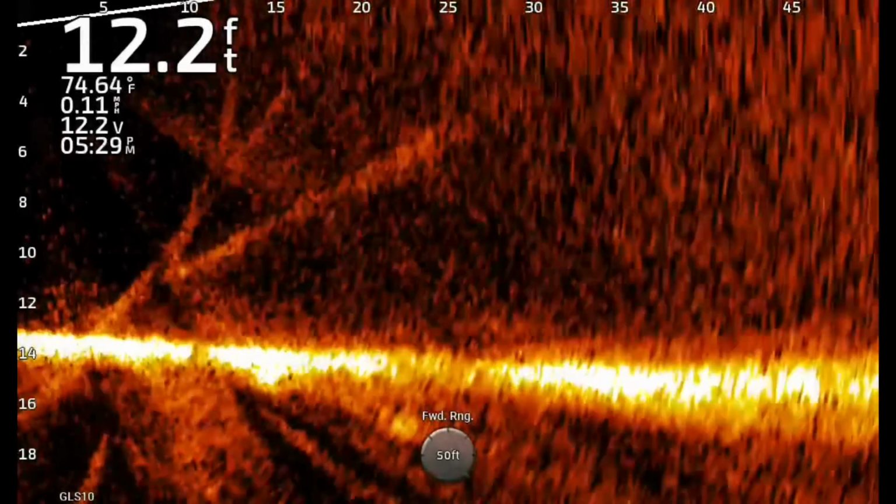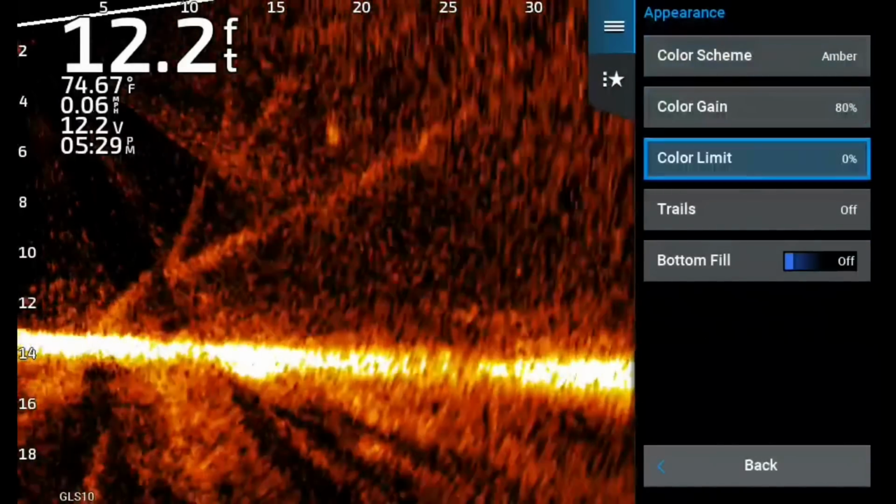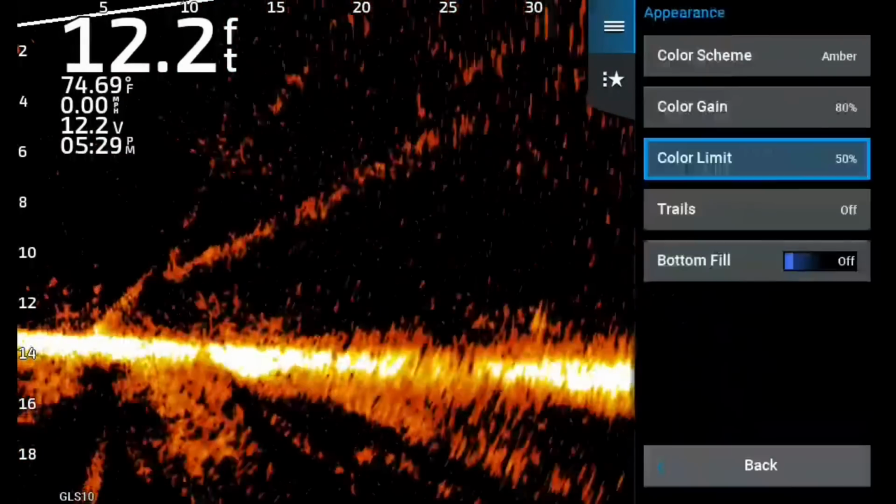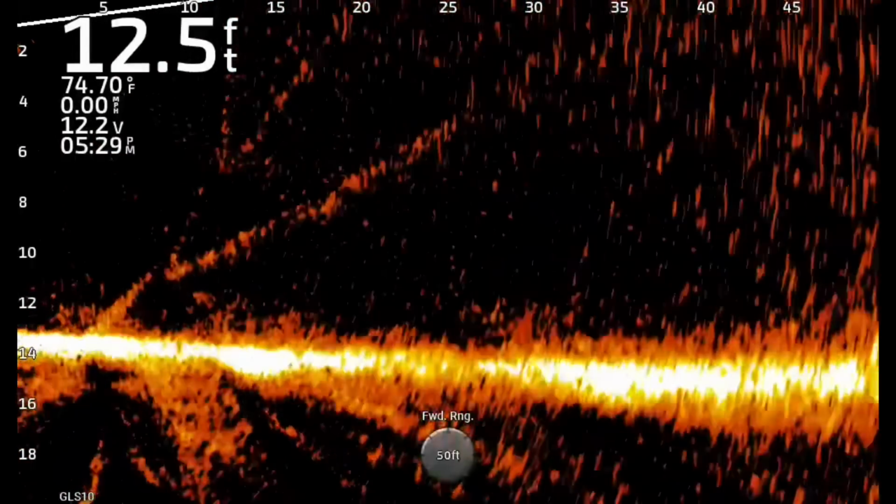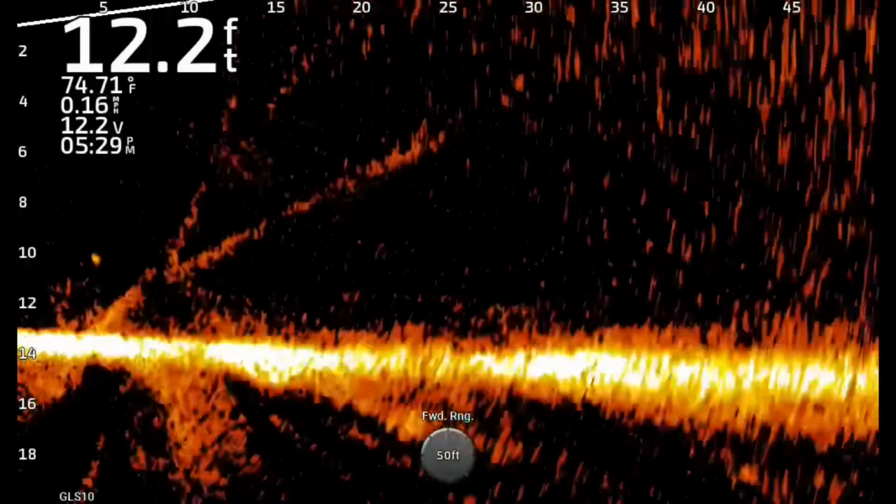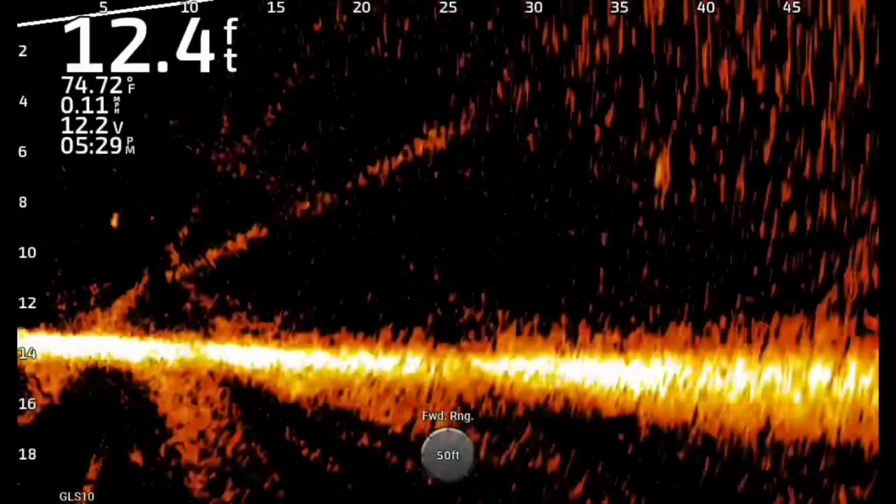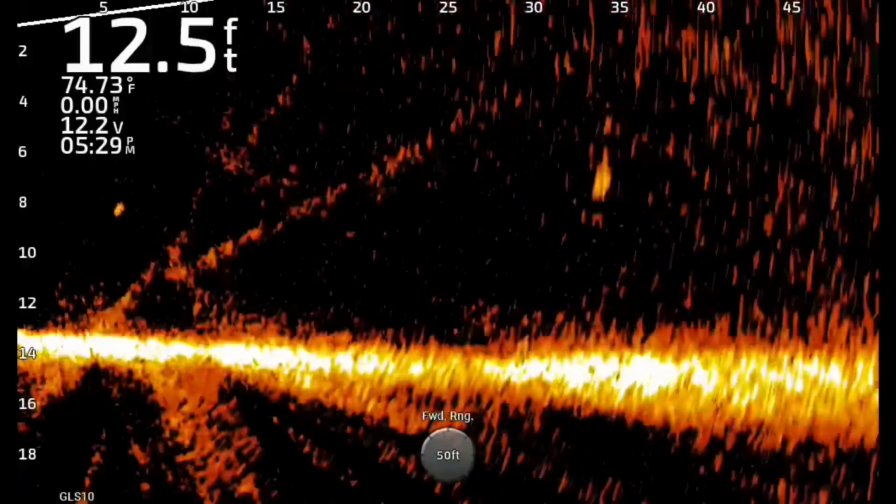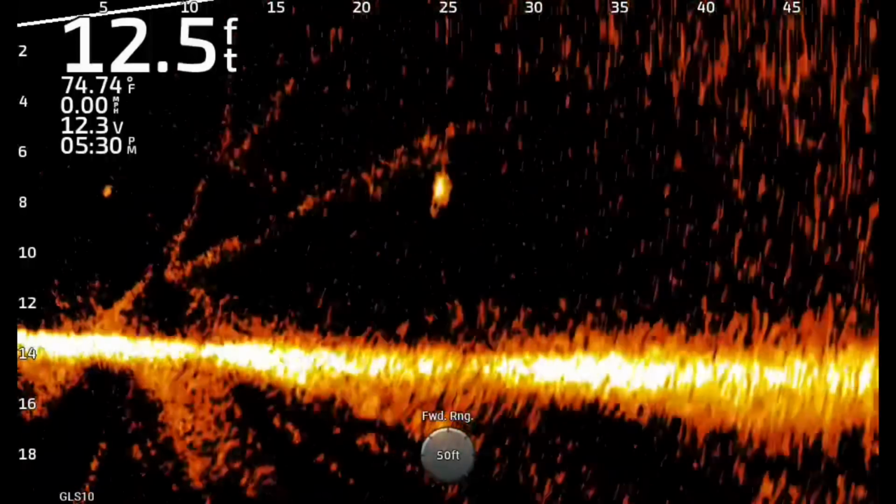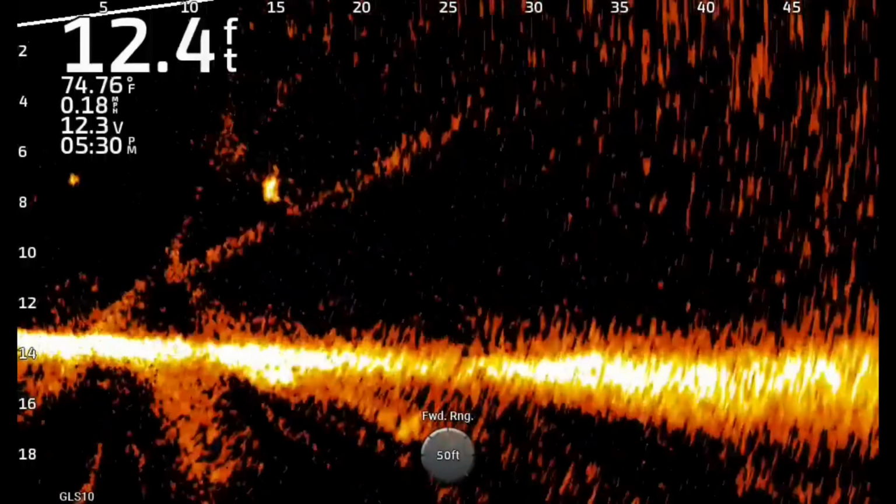So I tried to mess with the little noise control there, and nothing really changed. So I went back to the appearance, and I'm going to jack that color limit up to 50. And now notice, do you see the intensities? It took the low intensities out, and now at 50% color limit, 80% gain, it's got a lot of that hummingbird look to it. But look and notice how messy the screen is. Yes, the bait pops. It's doing okay. But this is achievable at 68 gain with a much clearer picture.